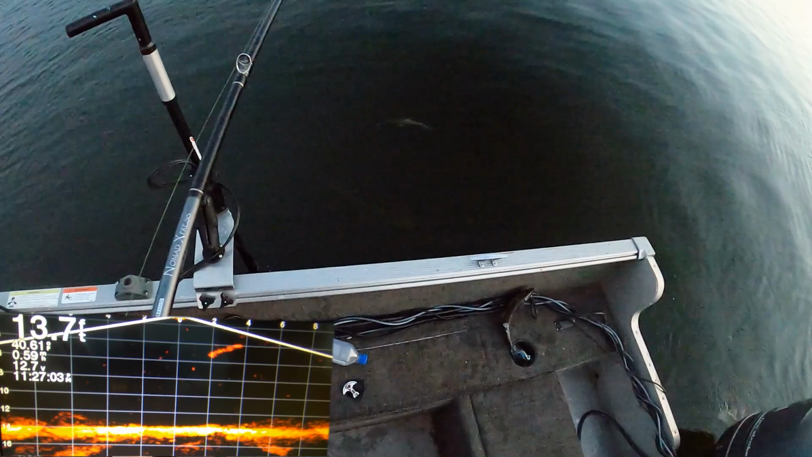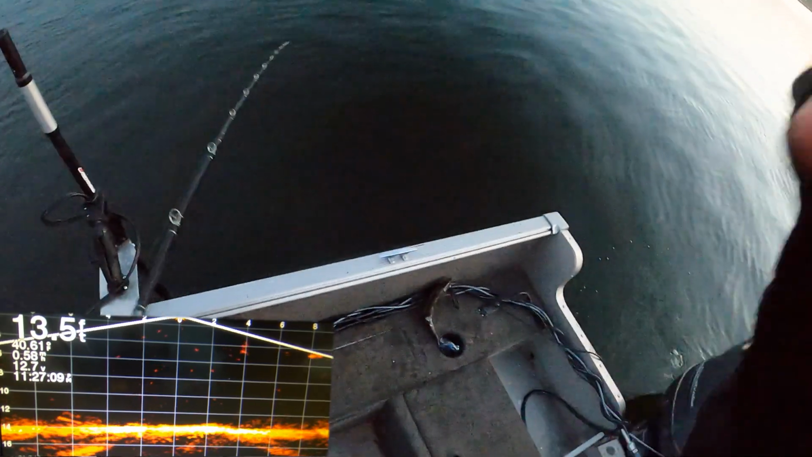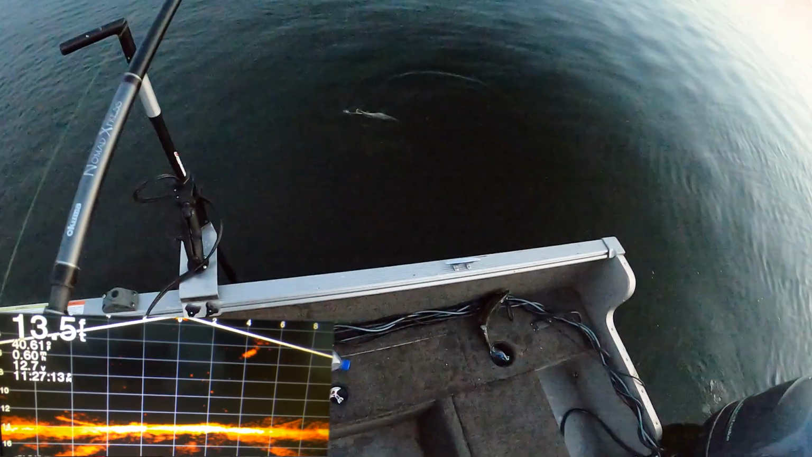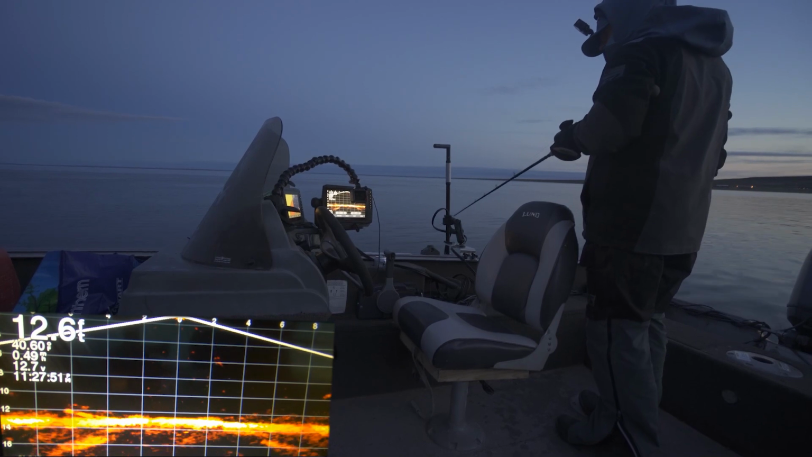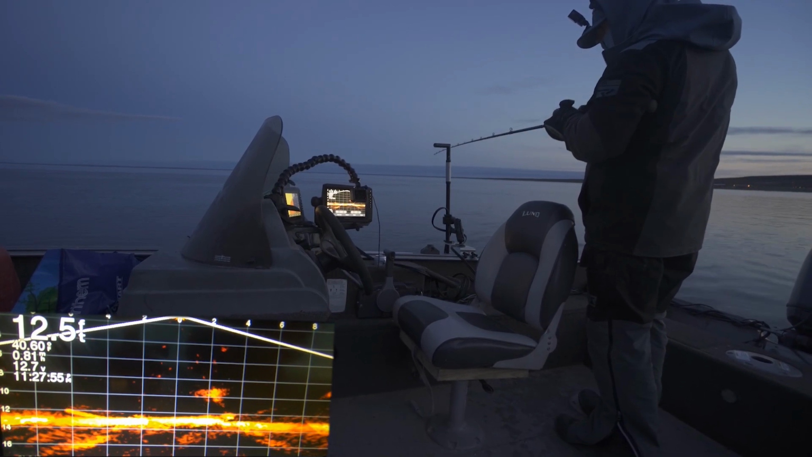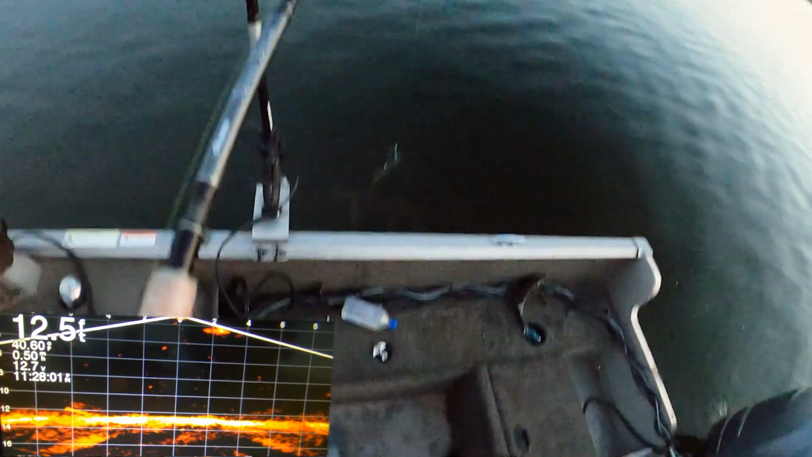That's a good one. Can you see that? Please be able to see that. Look at, he's just waiting for it. Holy. There he is right there.